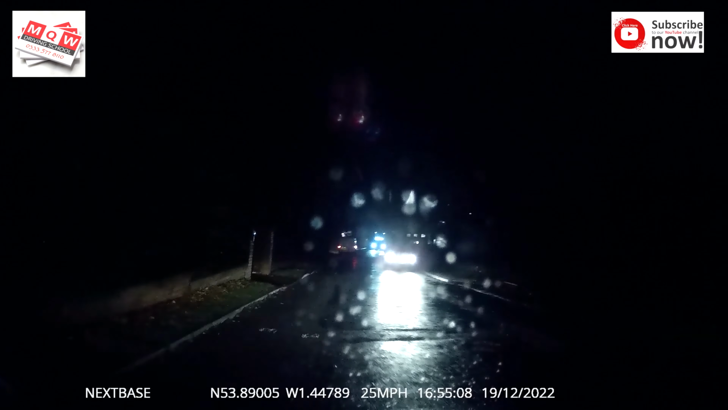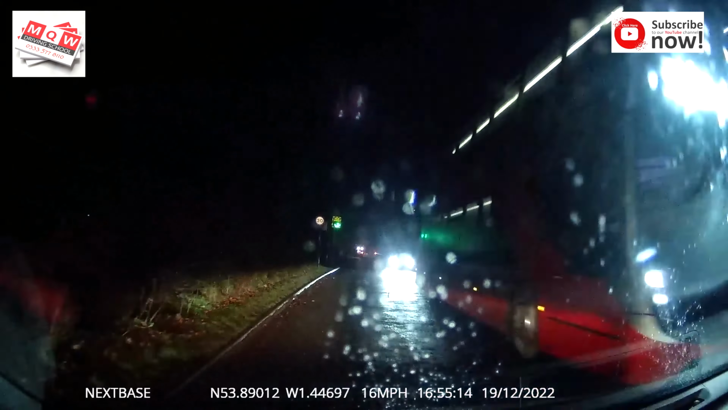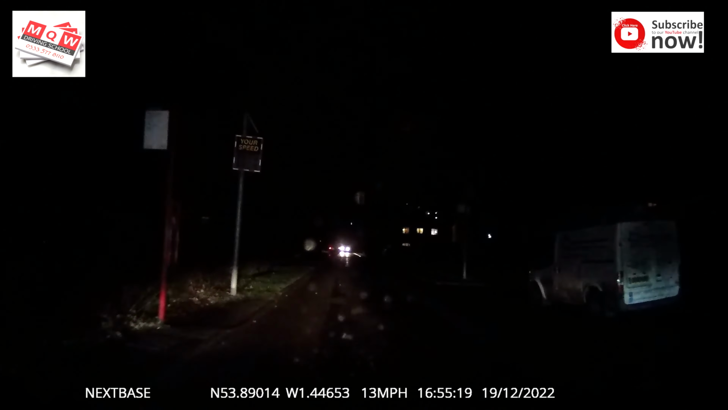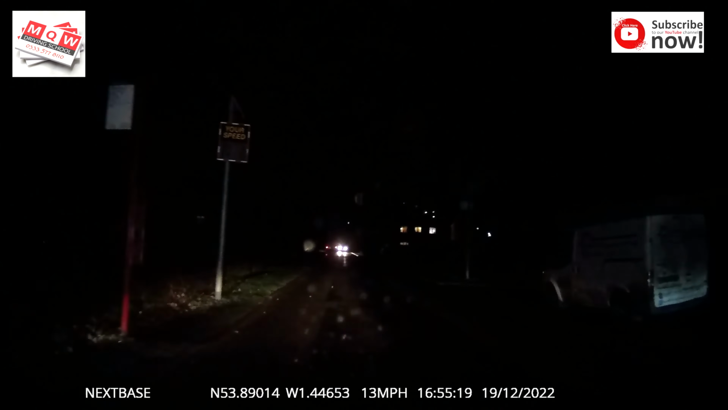Now look ahead, slow down. This is a bus, so you need less space. Check the speed limit, 30 miles. So better to drive at 20, 22, 25. If you're alone, there is no rush.